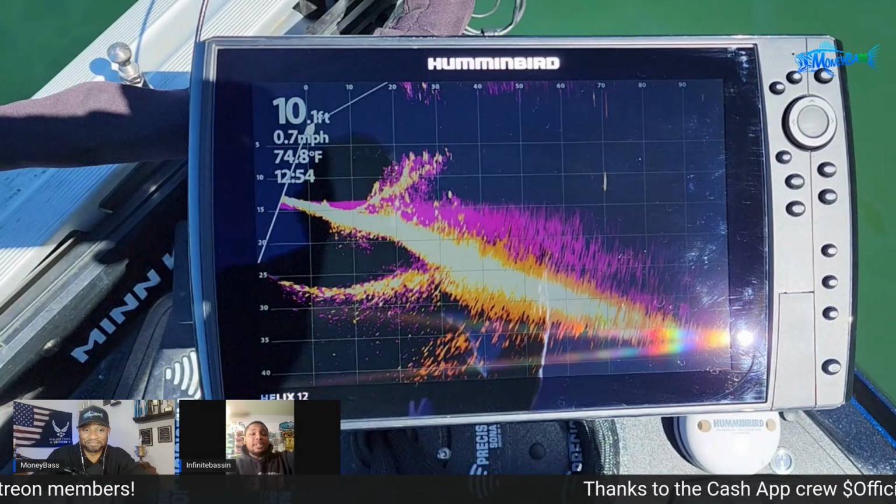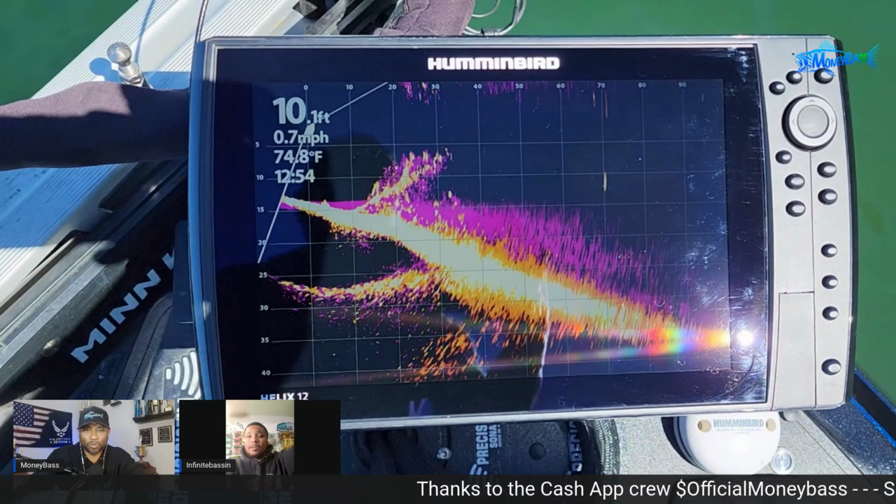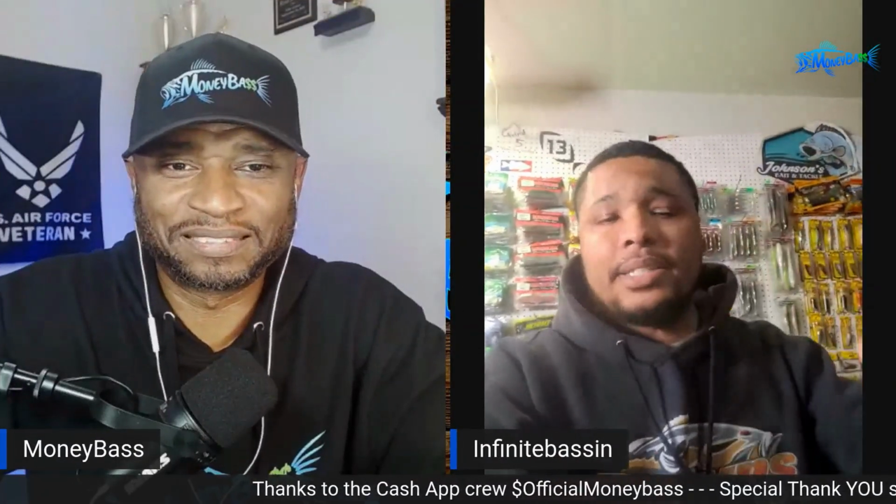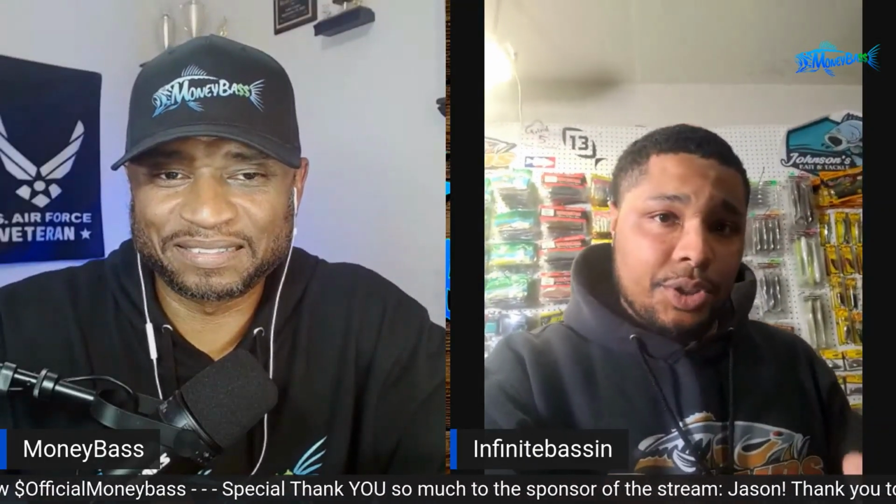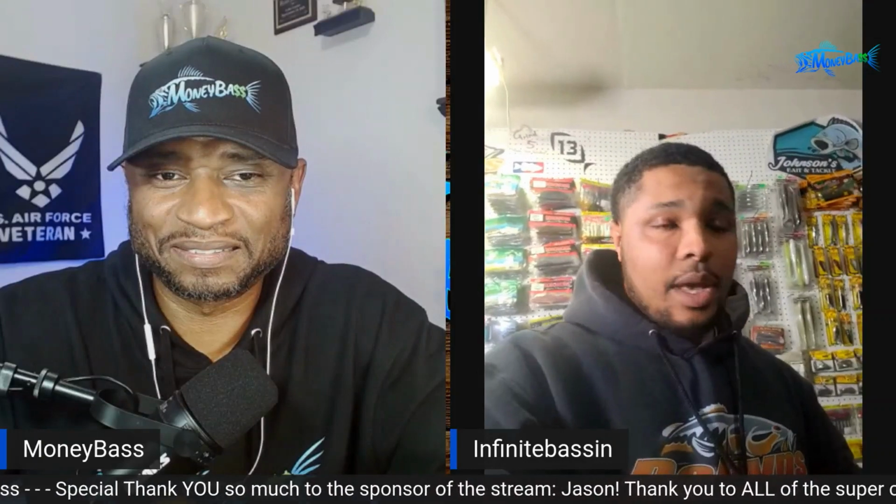And I'm going to put that crankbait on the bottom, and I'm going to drag it all the way back up past that tree. And if they don't hit it on a steady retrieve coming back as it's digging the dirt, as it gets closer to that tree using my Mega Live, I'm going to stop it.